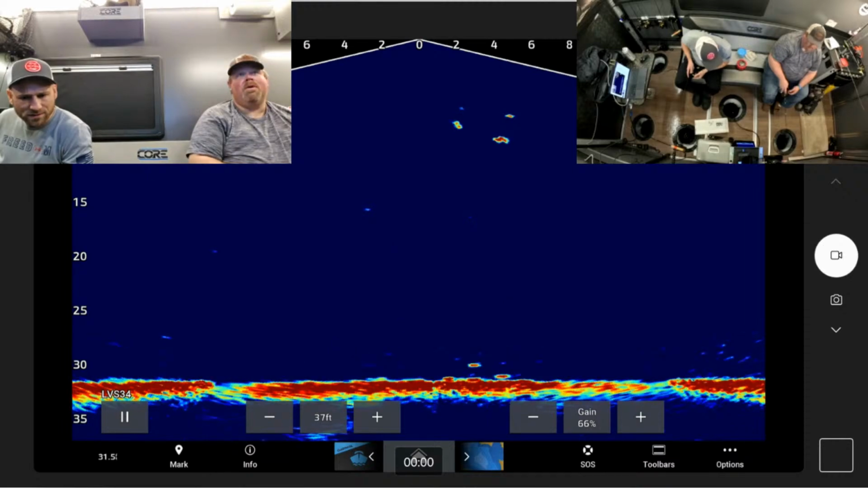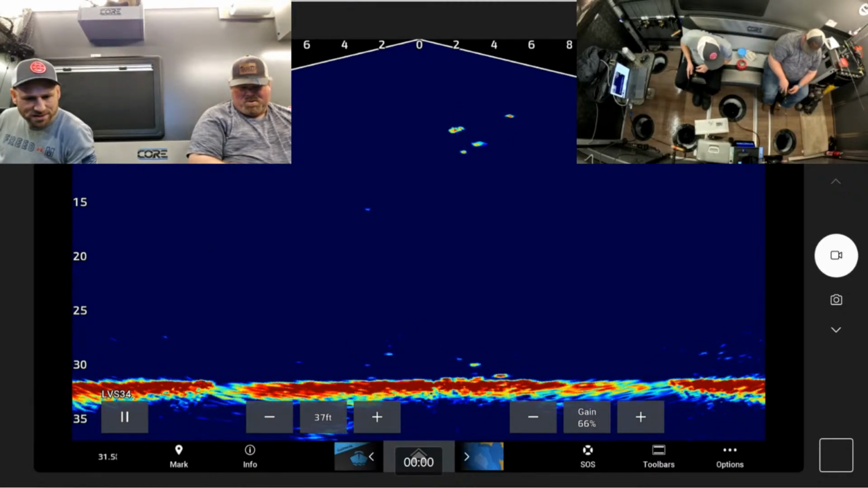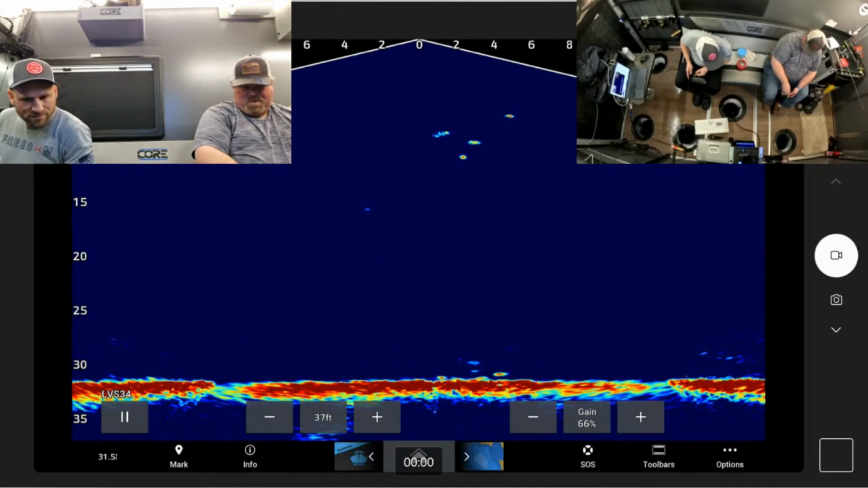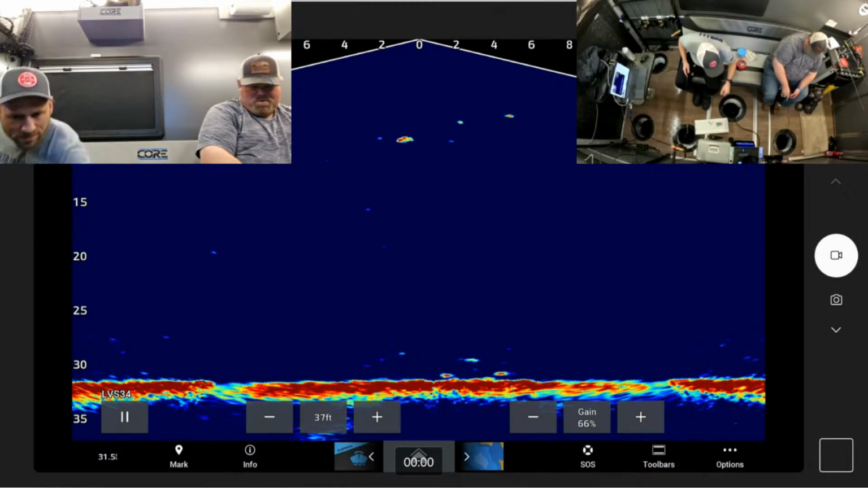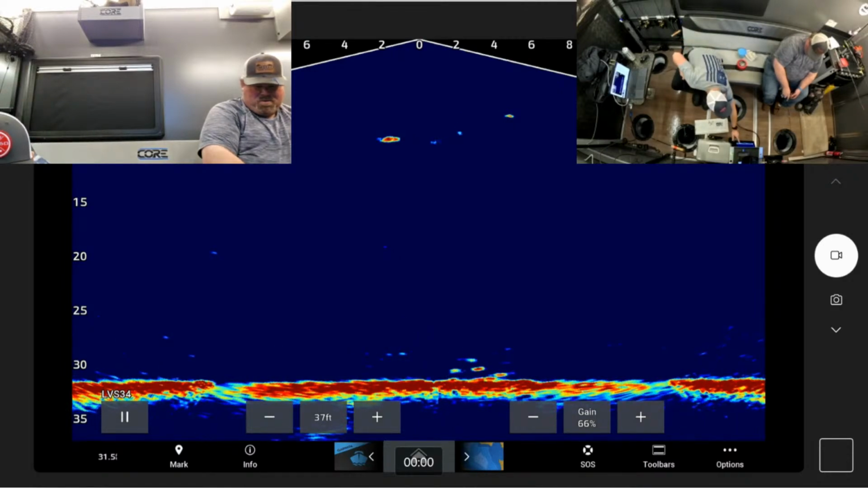Got two. Dropping down. Let's see if they chase. This one is chasing. Yours is coming to me. Once you just get it turned. Coming to you. Got it.